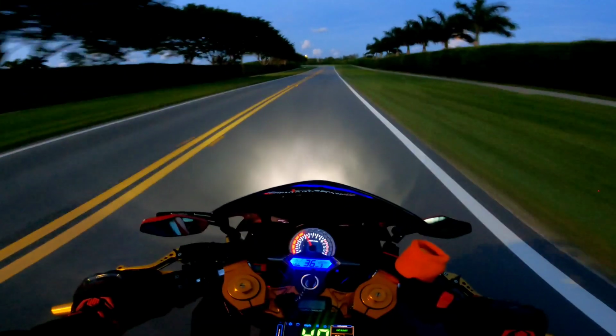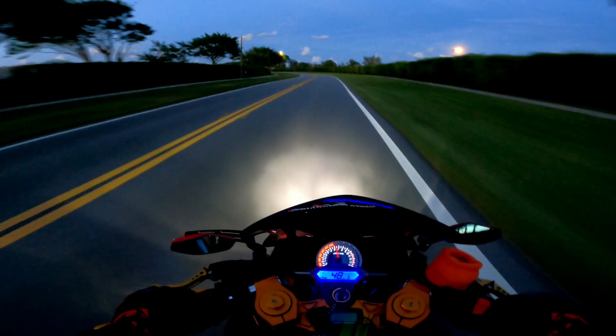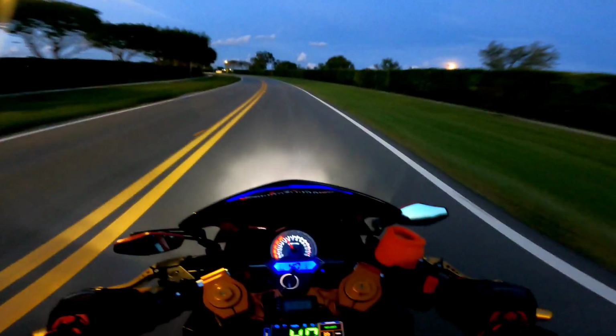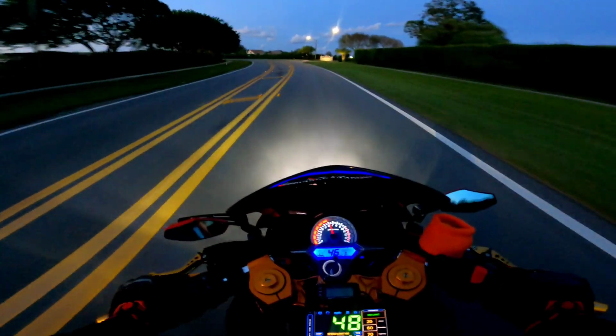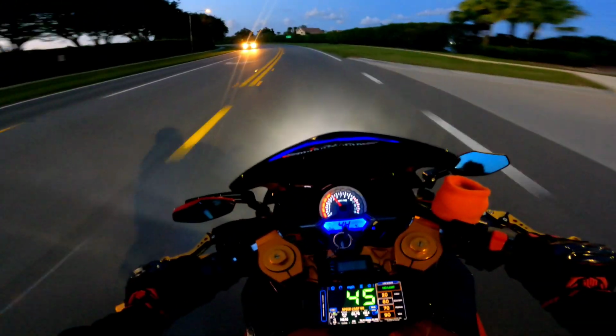One thing that's really great about this bike, one thing I always say, is that the gears are very responsive. I can feel what gear I'm in. Oh, look at the moon. But yeah, definitely they always feel clicky. I did adjust the clutch a little bit so it doesn't click so hard into first gear anymore.